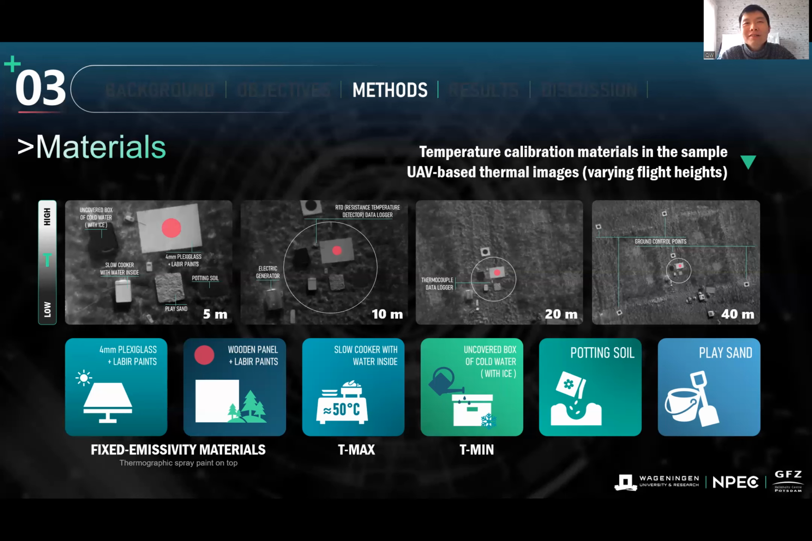And apart from that, we also have objects with very high temperature values and with very low temperature values. Firstly, for the high temperature material, we used a slow cooker with warm water inside, and the temperature is stabilized at around 50 degrees.